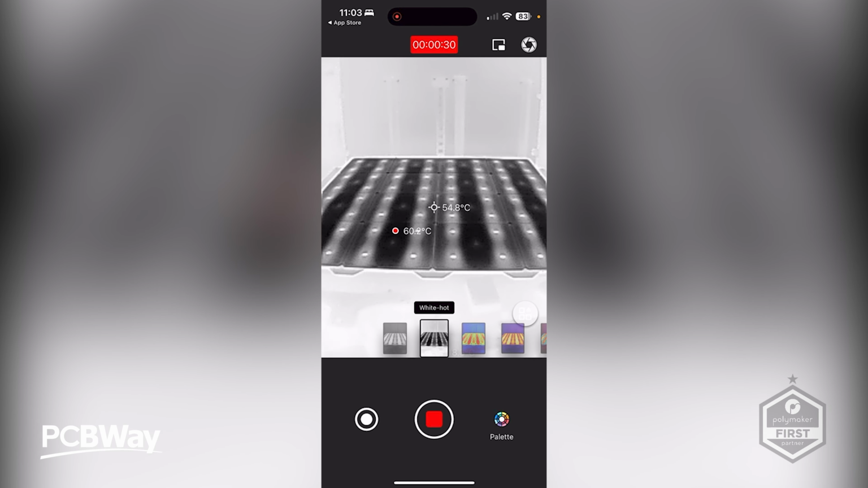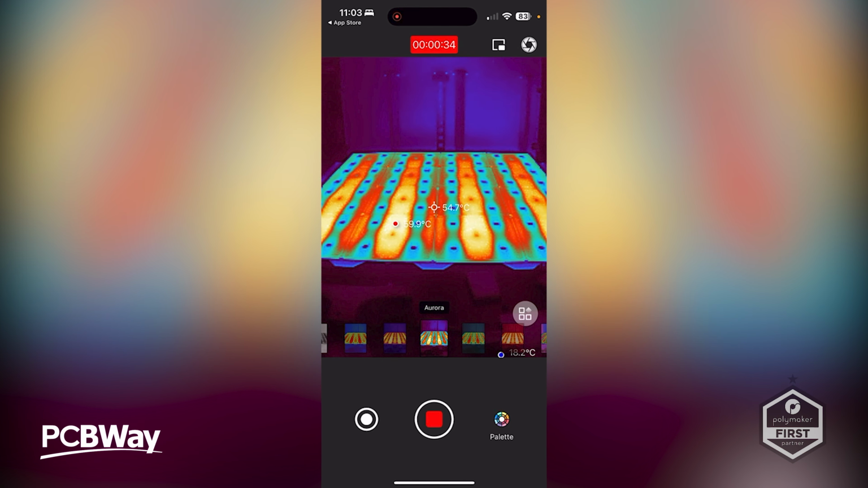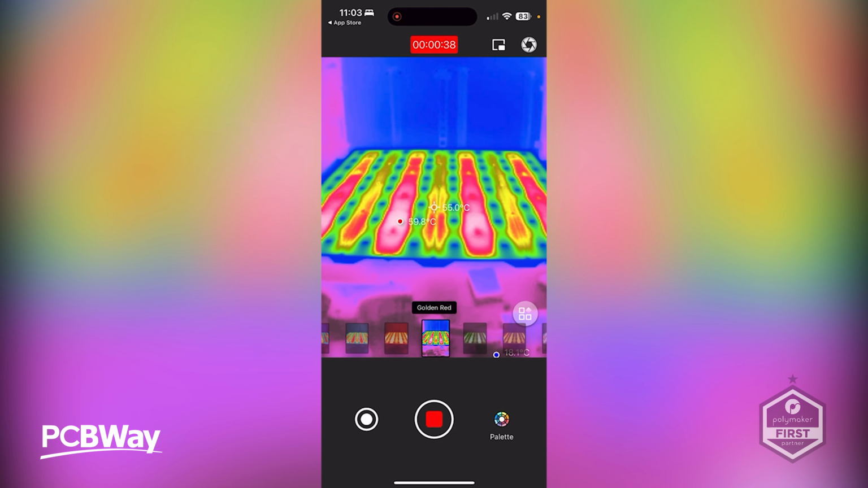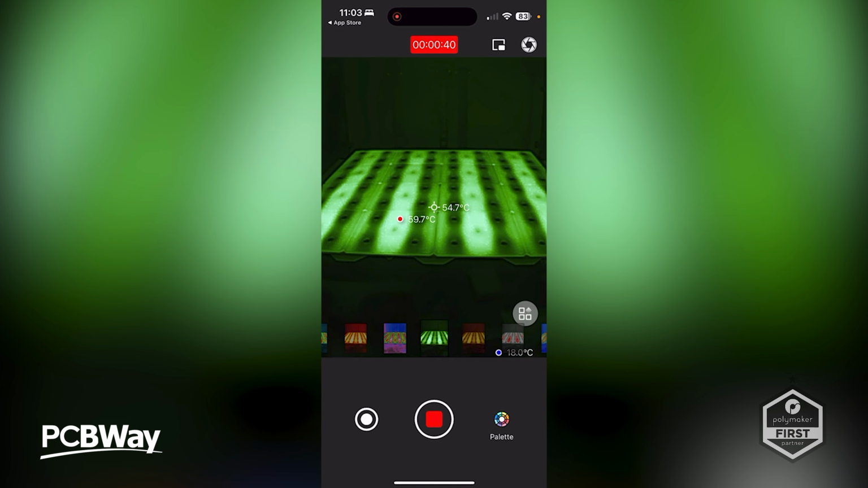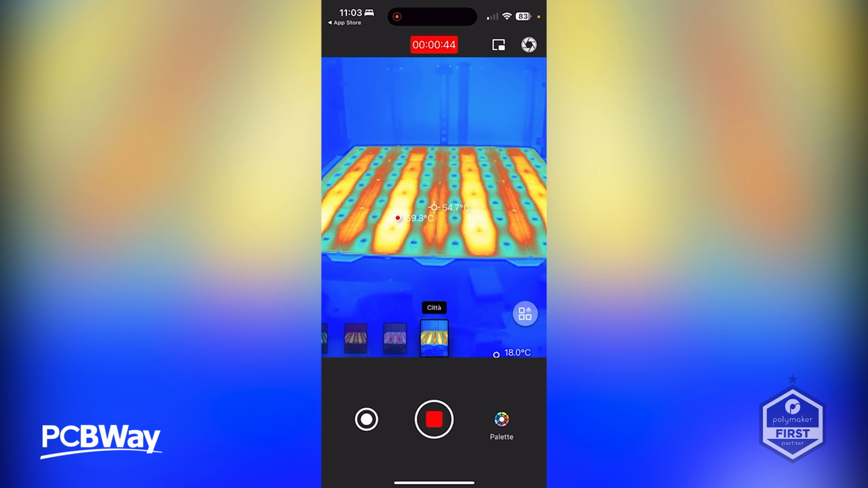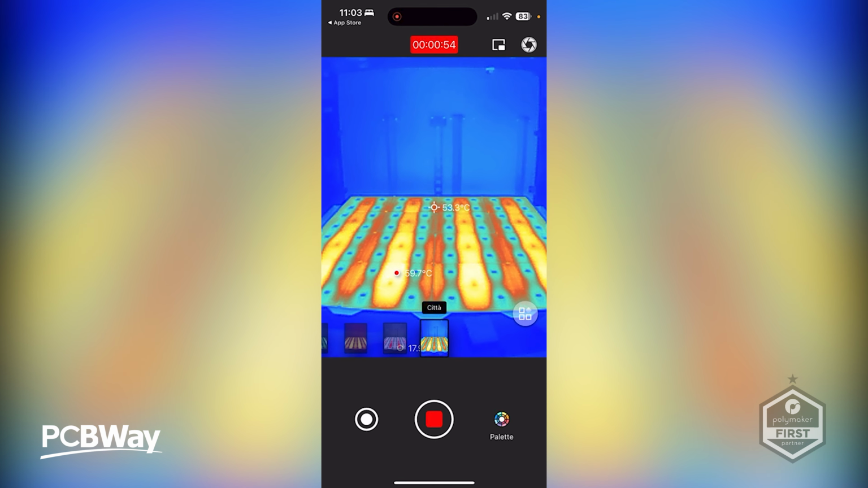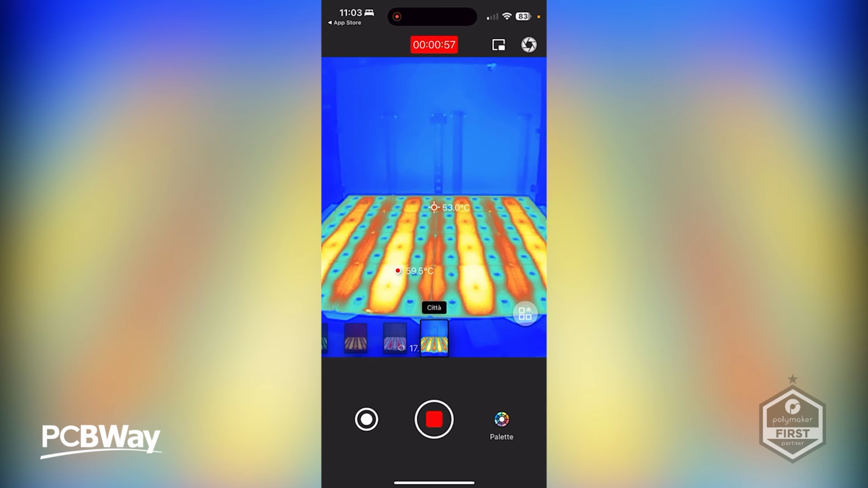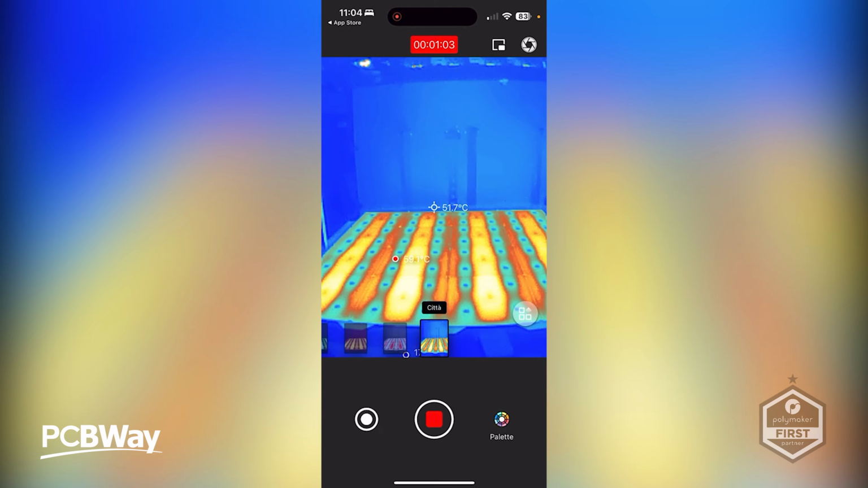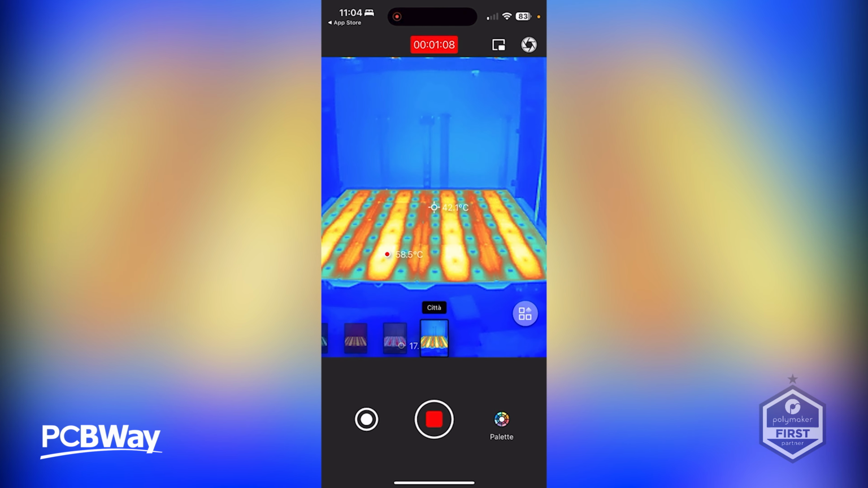This is called white hot, black hot. Then we've got rainbow, iron red, aurora, jungle, golden red, medical, dim light, gold, red hot, and cedar. Now it does sometimes pause for a second. You might have seen that on the video there. That also used to happen on the other camera as well. The delay isn't as long as the Micro E. This does run a little bit more advanced, I believe, than that. But the image quality does look stunning.